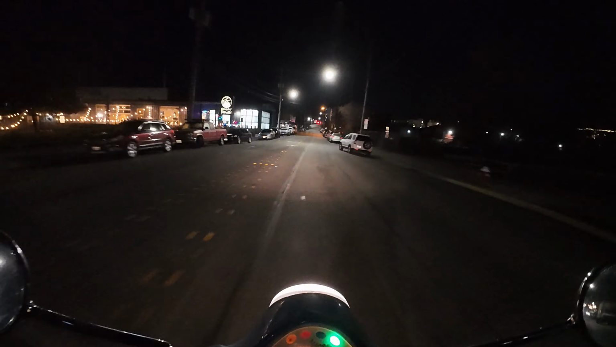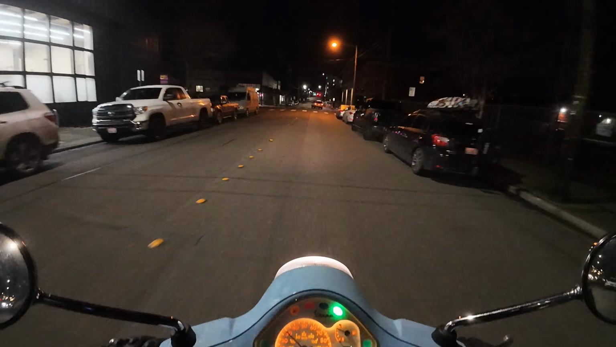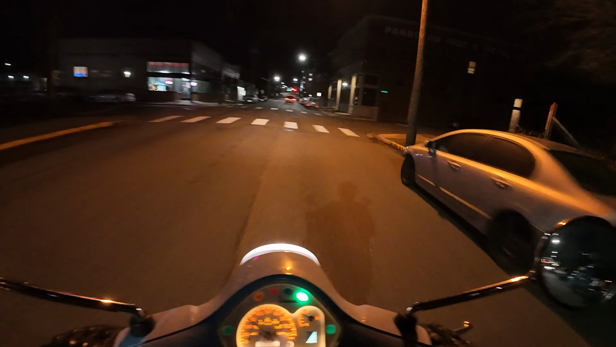Hopefully this car doesn't pull out. Perfect. We're going to go straight and then take a left.